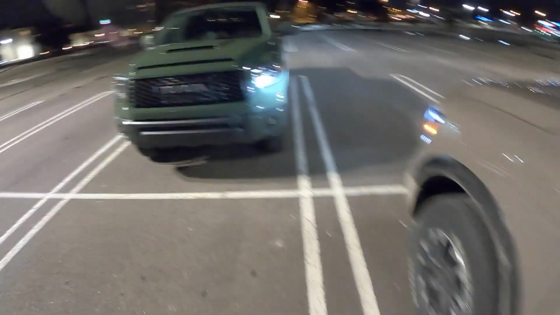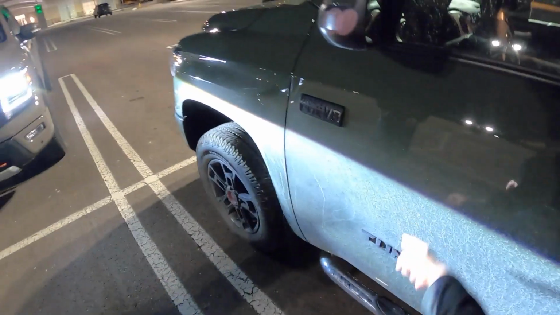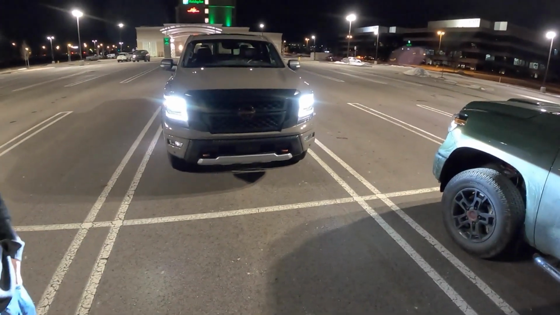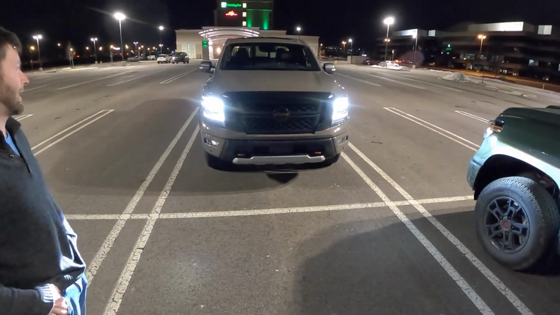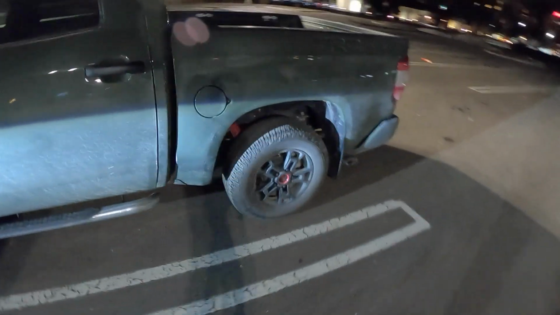Let's take the Titan out here and, boy, look at this light cutoff. I will say the headlights in this truck are phenomenal. The Titan has excellent headlights, especially the brights. They come in and they're wide, they're long, they're bright. Some of the best headlights I've had. That's nice. You don't need a crazy light bar. No, you don't. You could put one on there, but you don't need to.